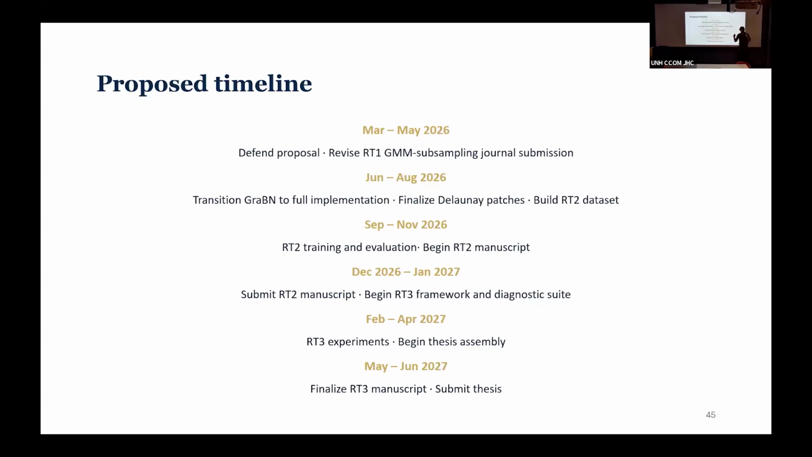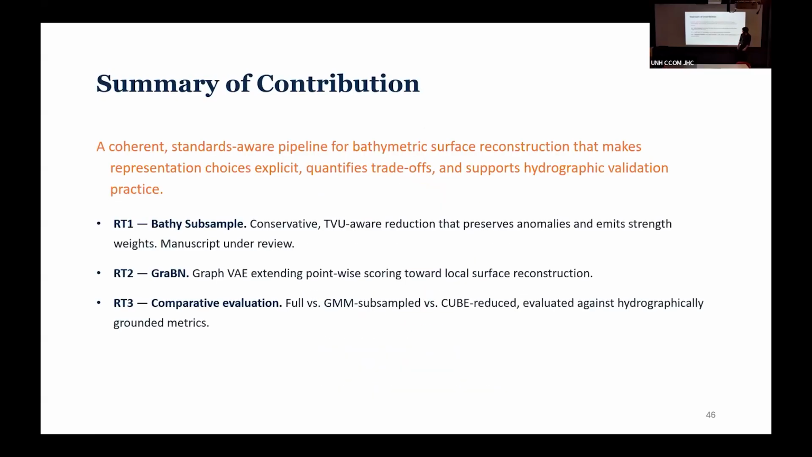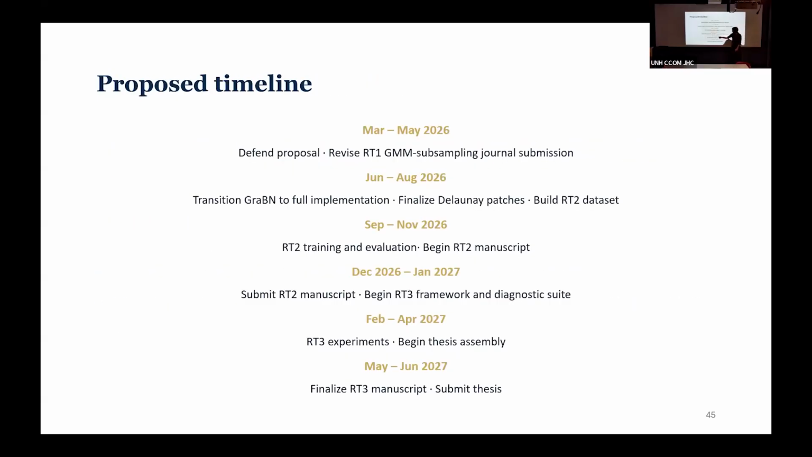We'll transition to the Graben full implementation by August and have that finalized, hopefully with a data set as well. And we've been talking to Maso and the machine learning working group about having publications based on this, publications based on the data sets and the metrics, because those are a contribution themselves. Have the manuscript submitted in January, start the comparison suite, and have everything done by April where I finalize my manuscript, and hopefully see you all here in June.